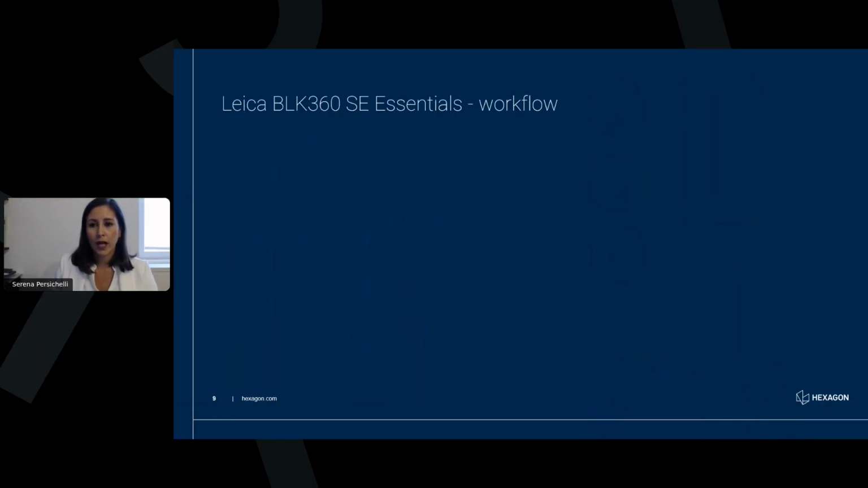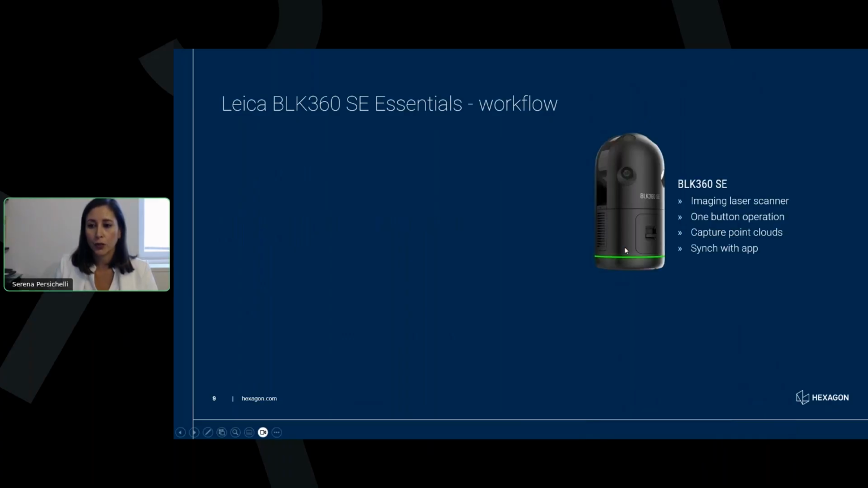Now, a few words about the workflow. Everything starts from the field. And in the field, you will use your BLK360 SE imaging laser scanner. So a few words about this new product. It has a one-button operation. That means that you will be able to operate the scanner only by the touch of one button.